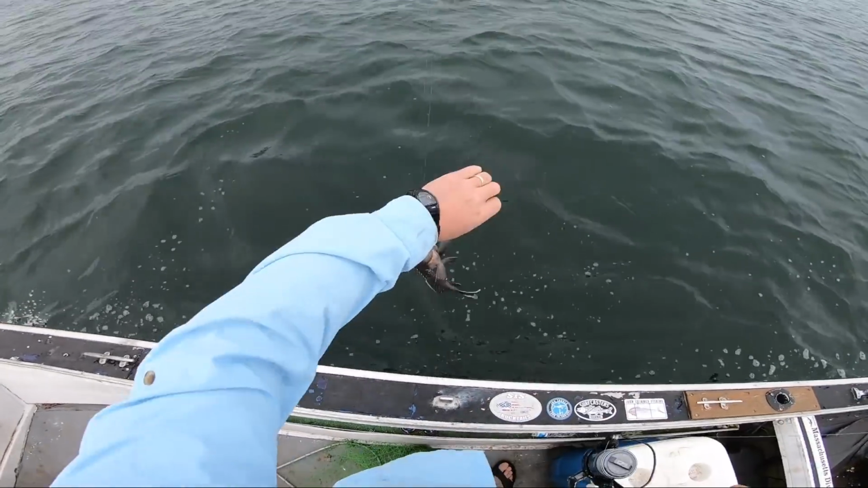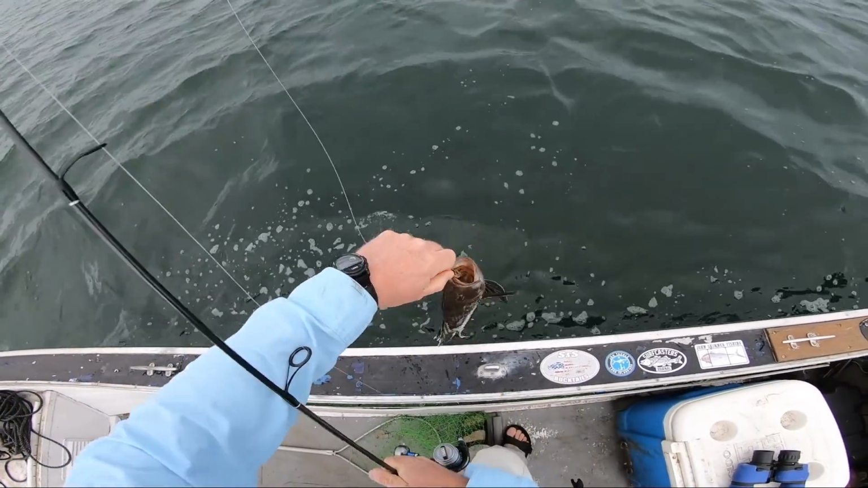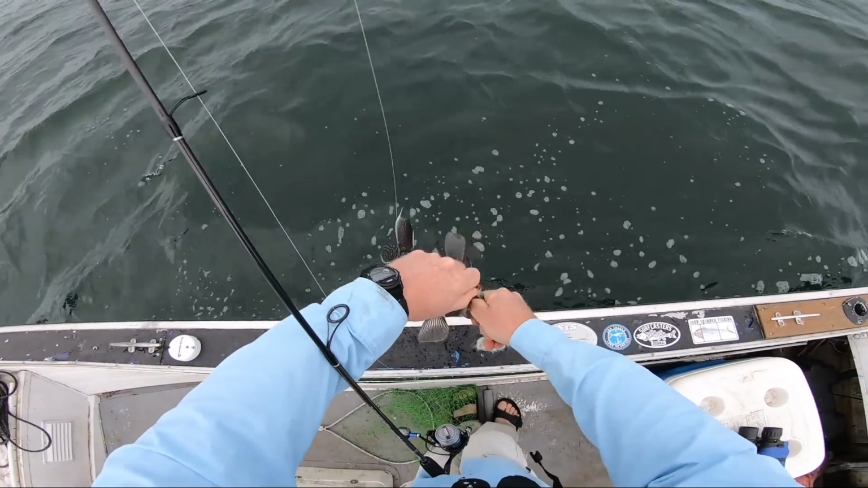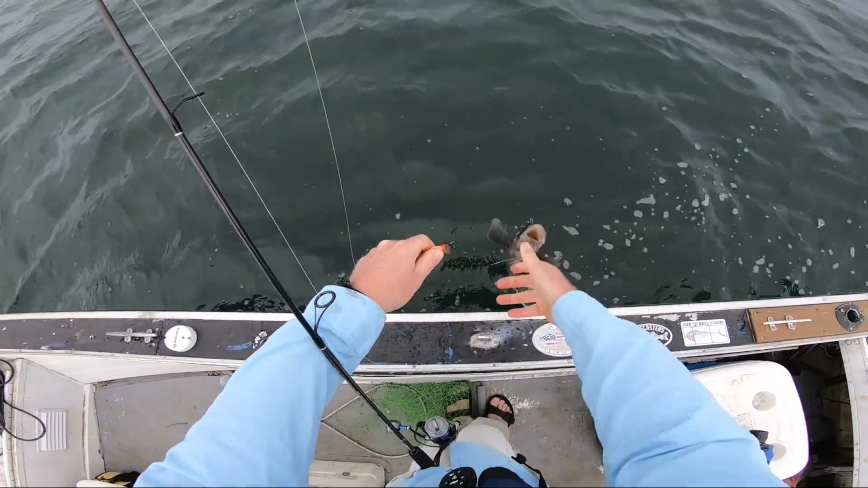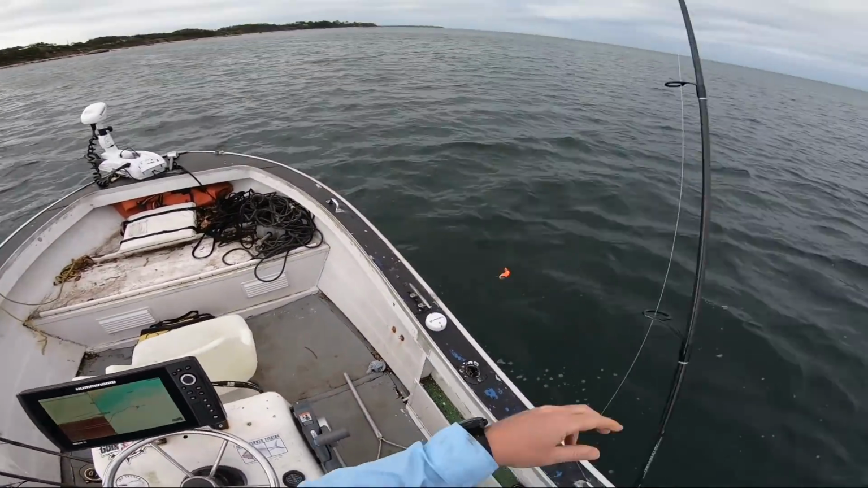Okay, so not even a blackfish, it's a sea bass, and I can't tell you how many times a blackfish spot starts exactly like this. You put down, the first fish or two are sea bass, and then after that you might not get any, but they're often the first things you catch when you set up.